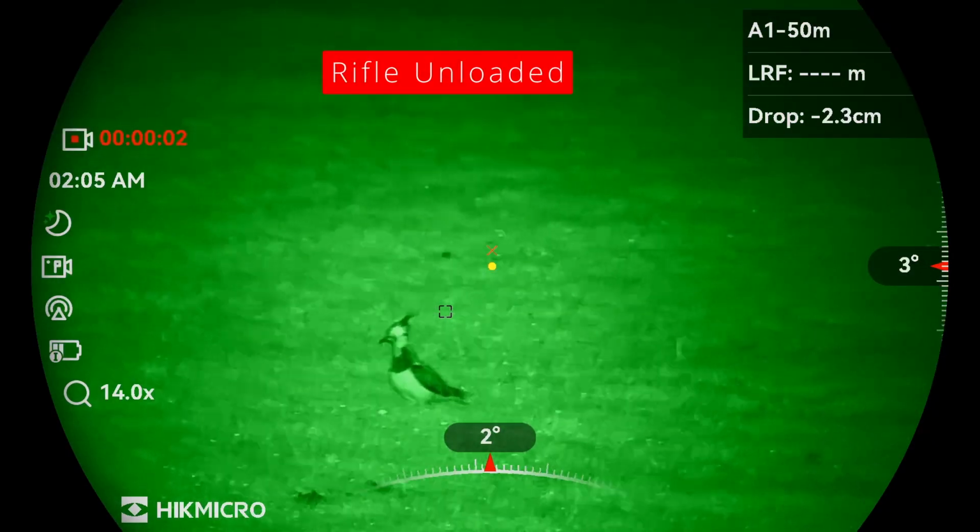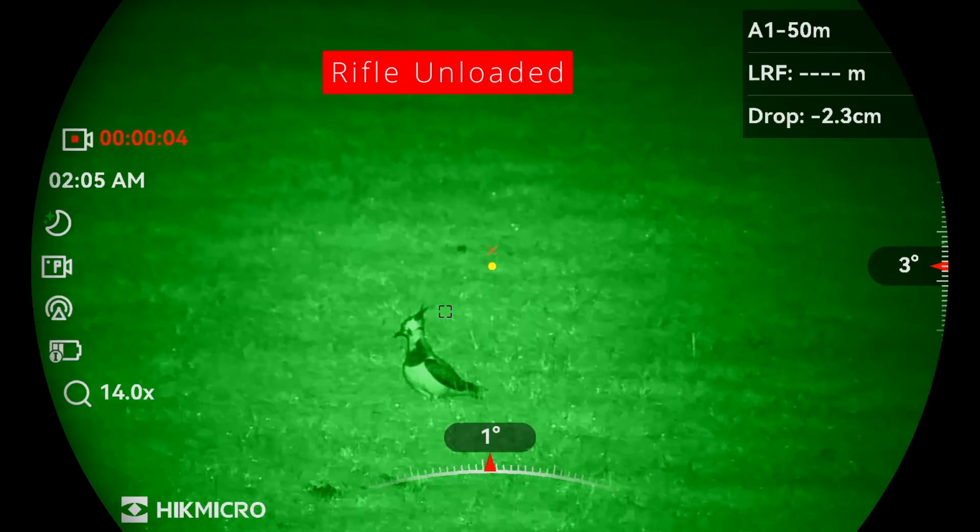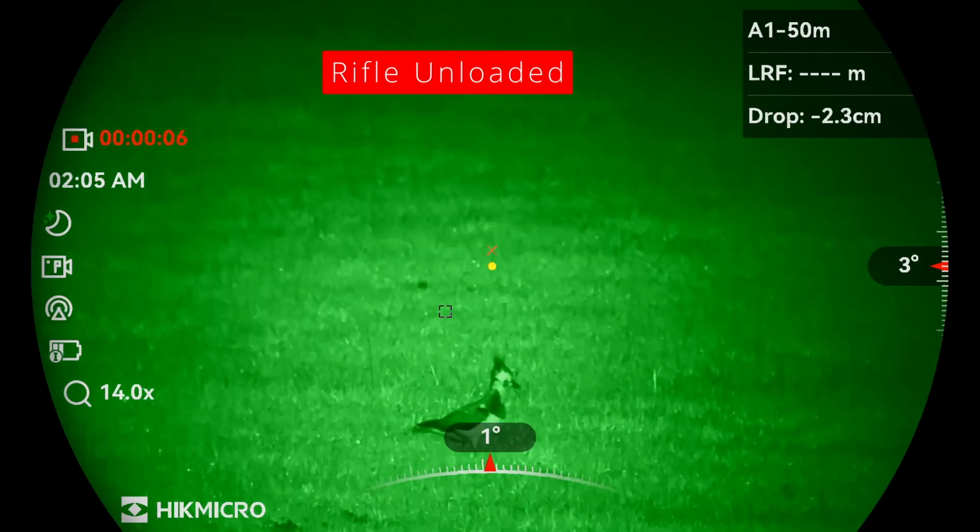This lapwing just flew over the top of my head, and it's just landed in the field in front of me.